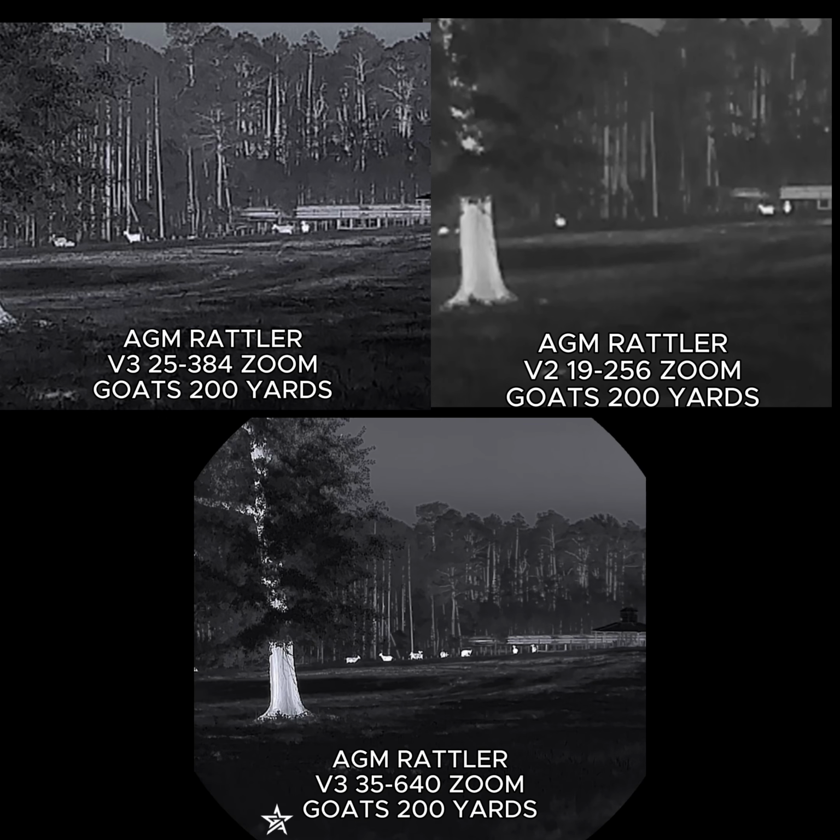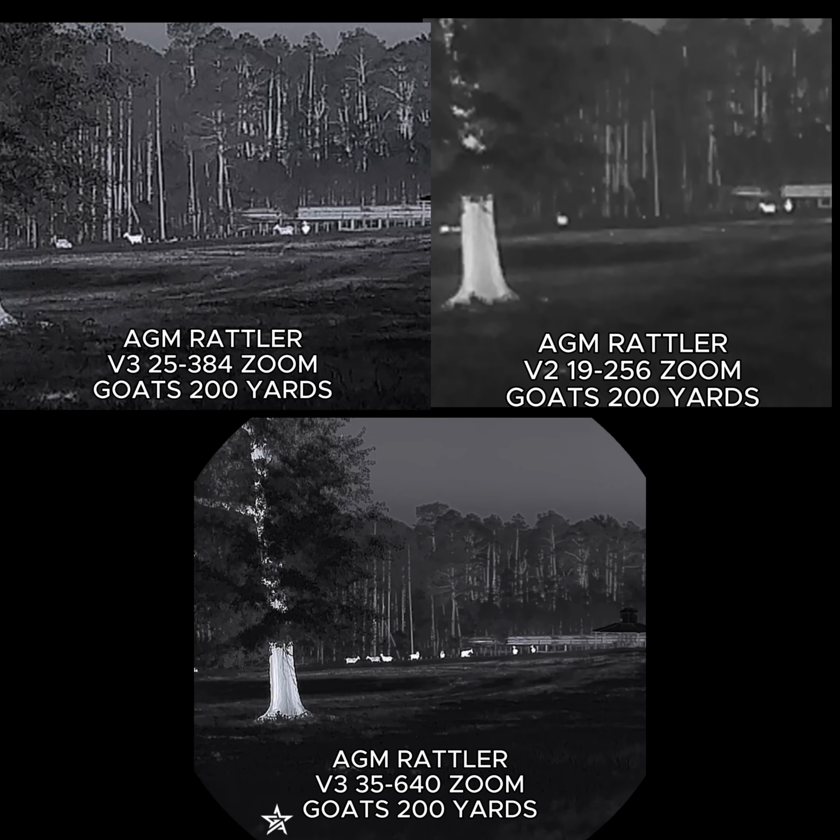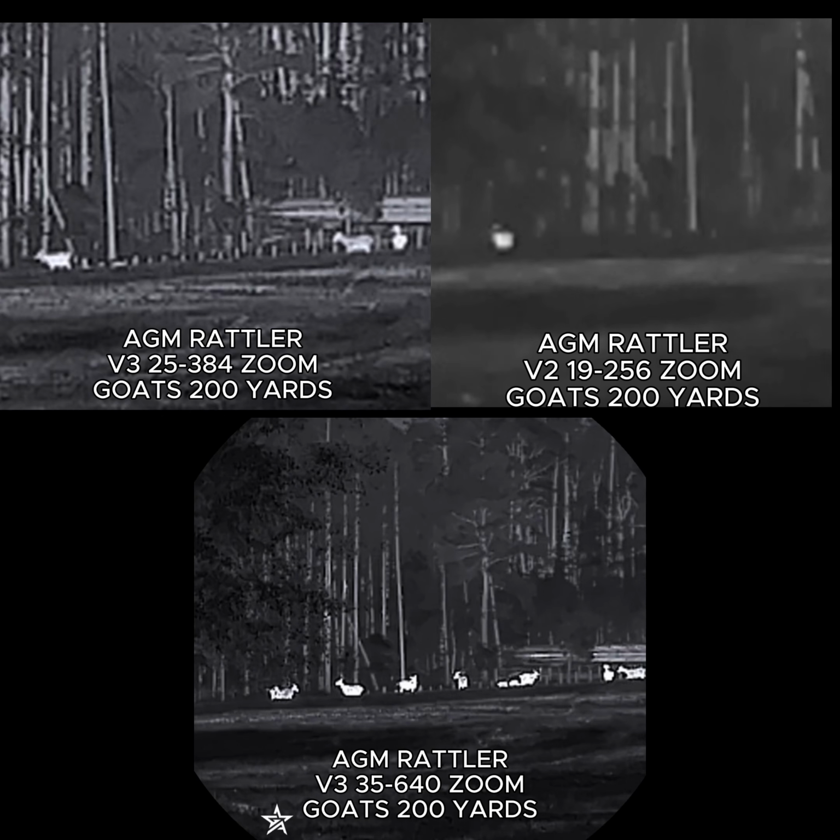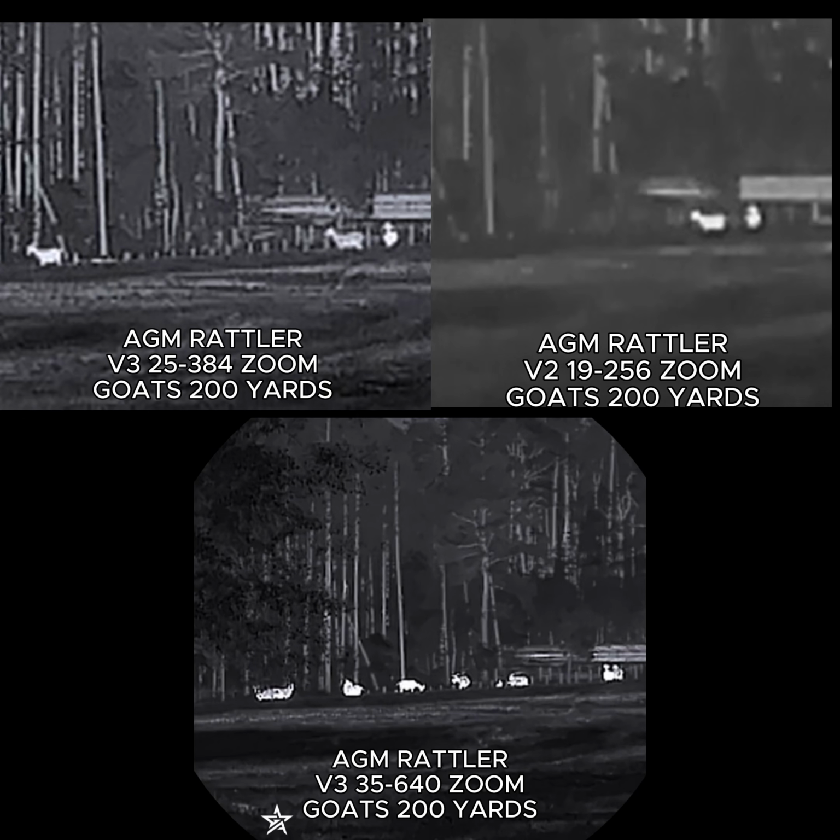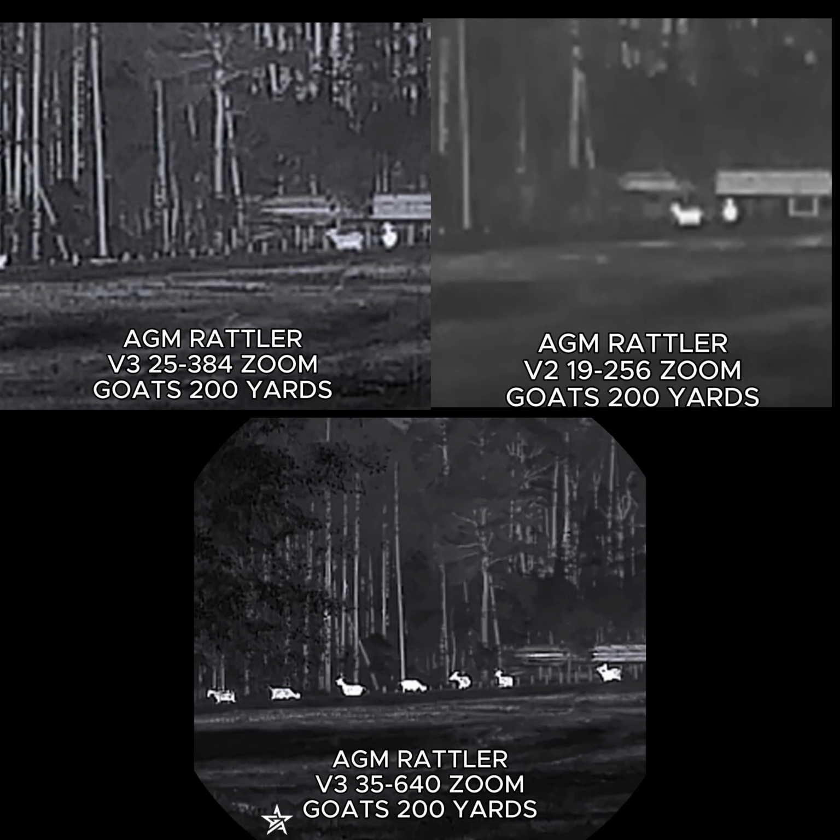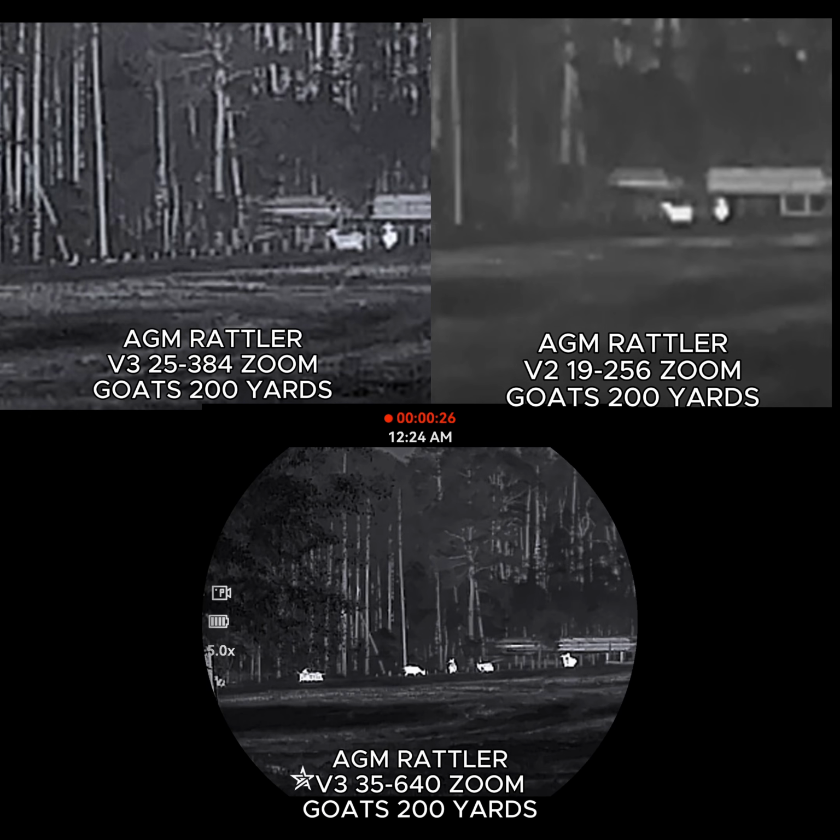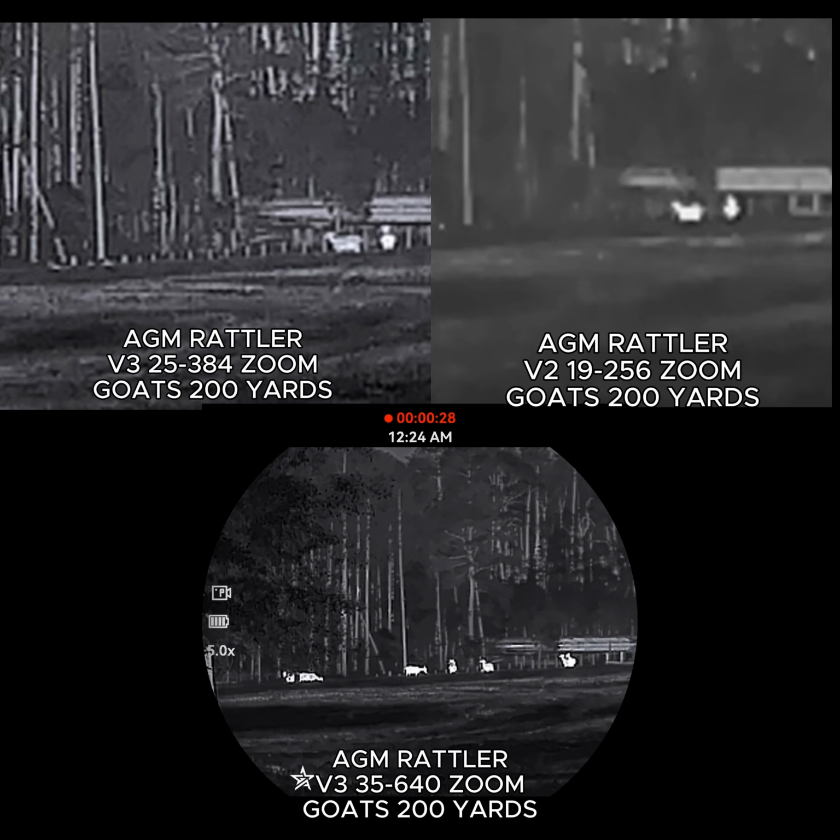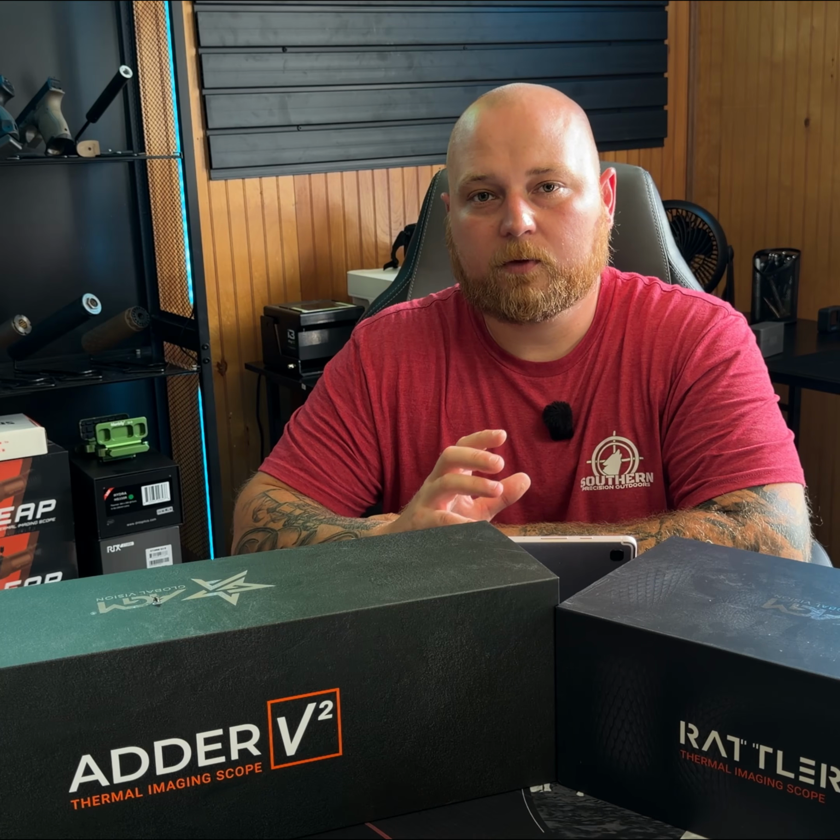Now, when we're talking about image quality between the 256, 384, and 640, you will notice a pretty big drastic difference in your overall quality from every single one of these units because you're consecutively stepping up into a bigger and better sensor. So while we're comparing all three of these videos here, we're going to talk a little bit about the zoom performance on each one.